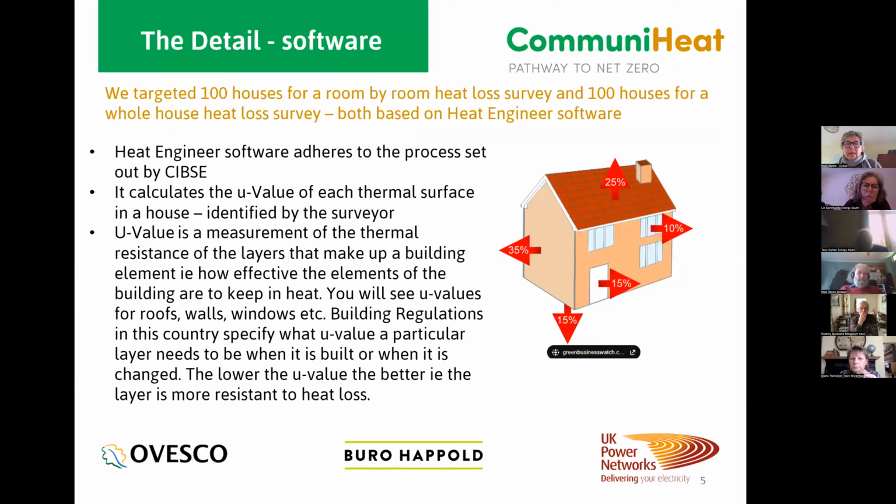So here's some of the detail of what we did. We targeted, we didn't end up doing, but we targeted 100 houses for a room by room heat loss survey and 100 houses for whole house heat loss survey. And we used Heat Engineer software, which is up to a CIBSE standard. So it's not SAP. And it's also MCS standard. And MCS is a standard for calculating for heat pumps, for sizing heat pumps.